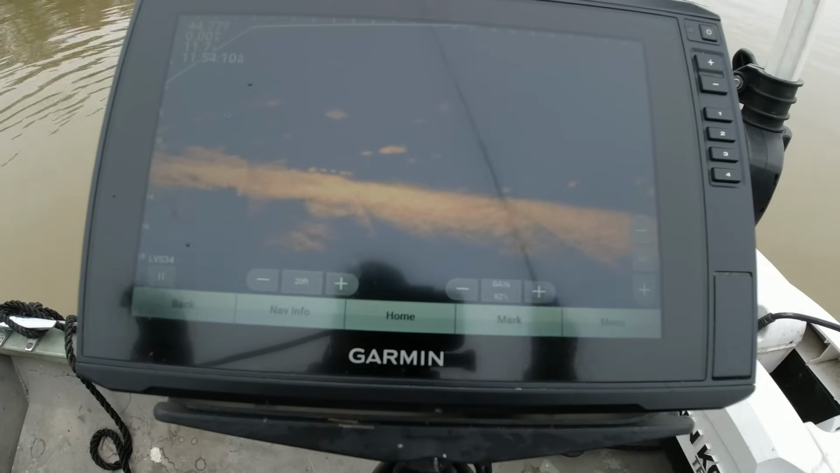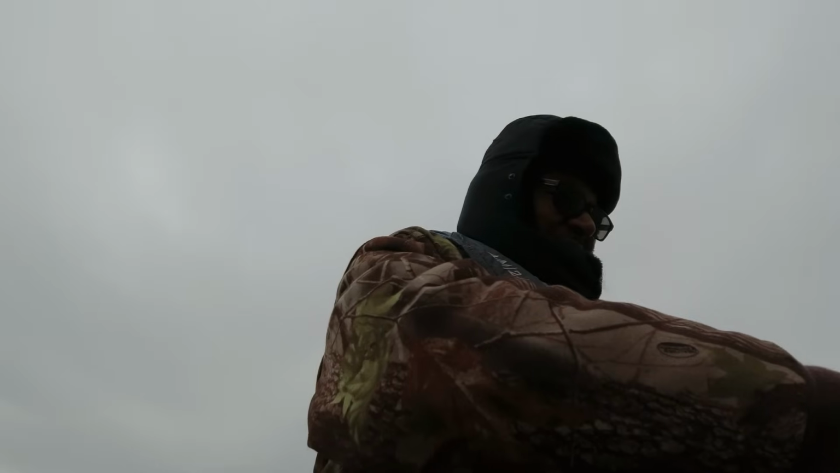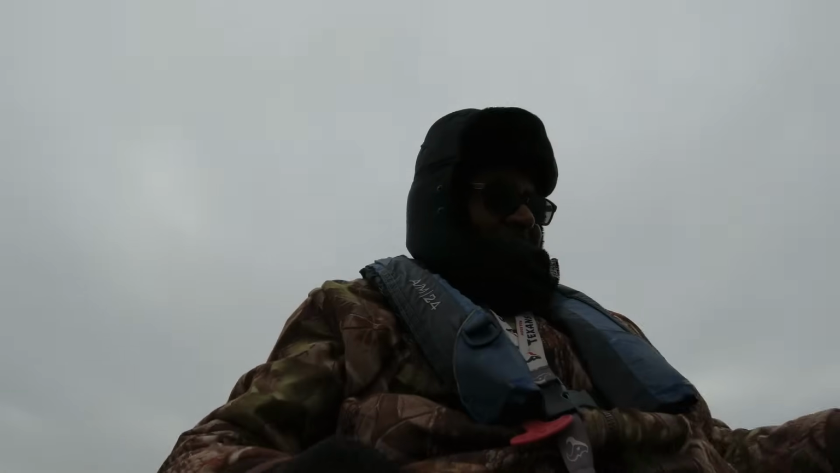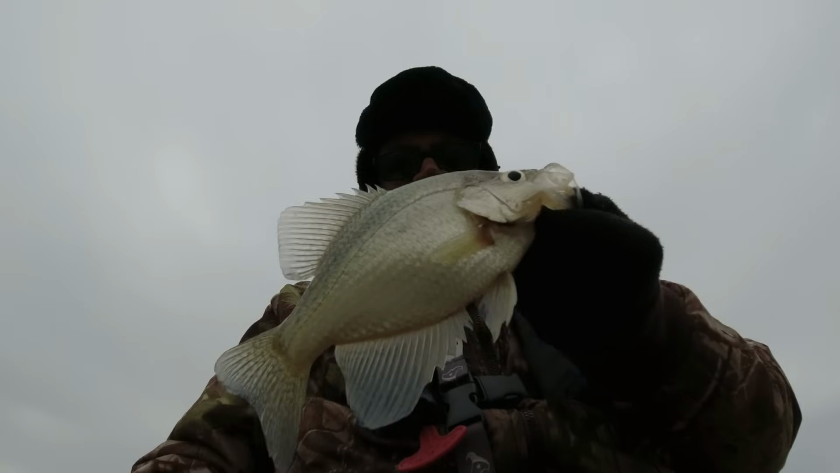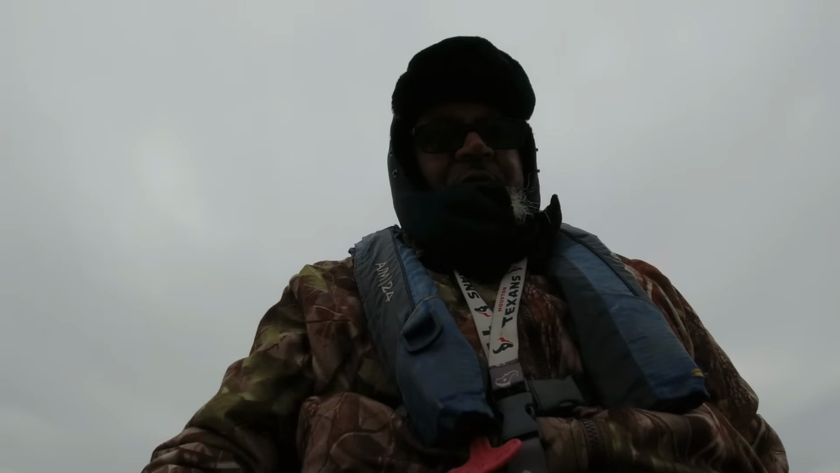Another nice 11-incher. Tell y'all what, not even my tripod is wanting to work in this cold. I'm talking about it's not wanting to work at all. Nice little 11-incher. It'll be a nice filleter. Oh yeah. Still on that hot white. We're over about 14 foot of water, and they're still hanging about 10 foot down.